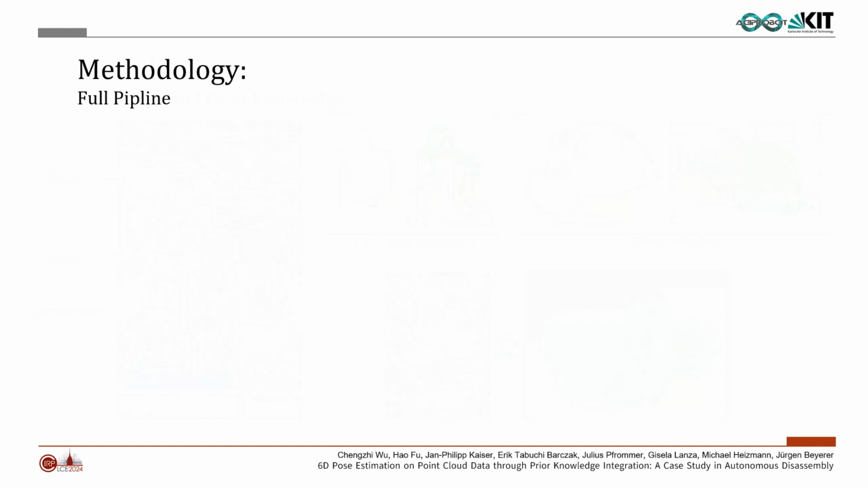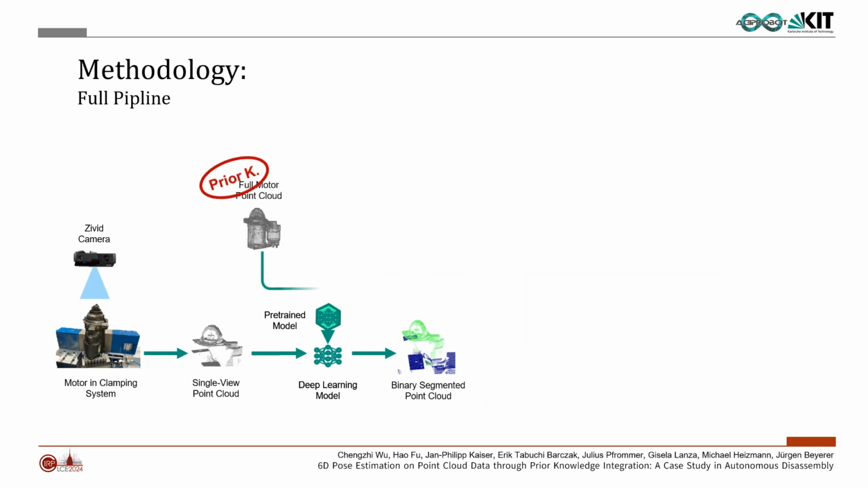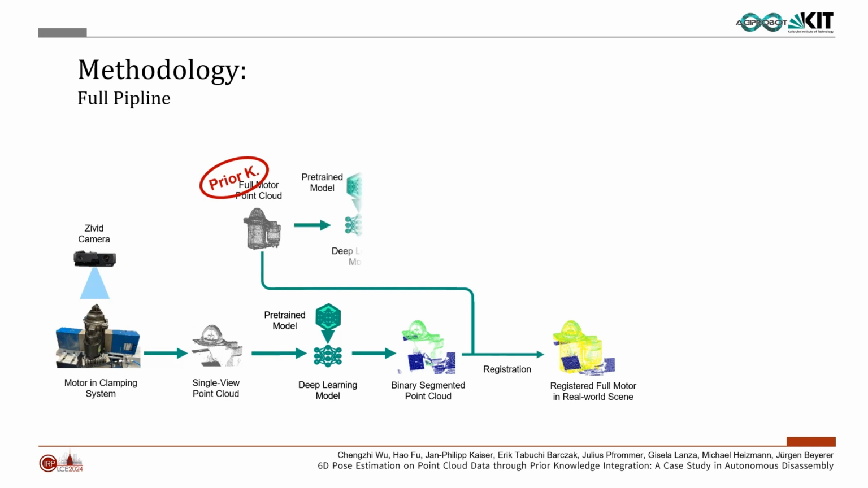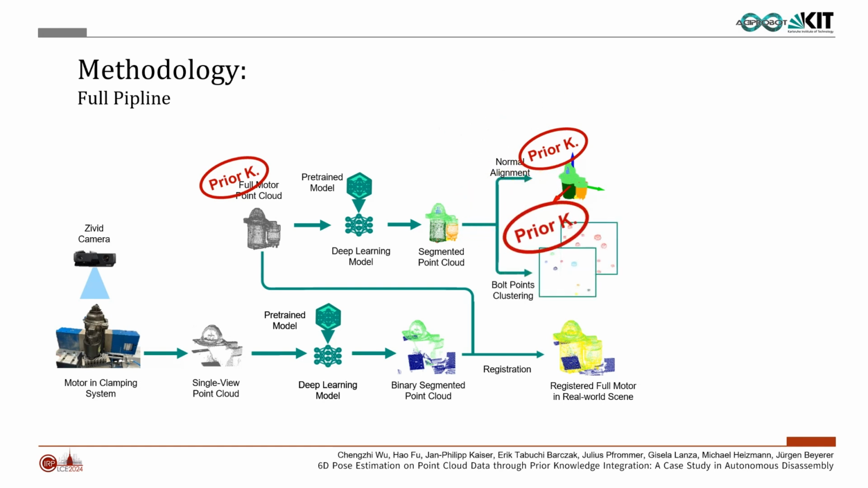As illustrated in this figure, our full pipeline consists of 5 stages. Binary segmentation on real-world scene point cloud. Registration between 2 point clouds. Part segmentation on the extra input of full motor point cloud. Normal alignment for bolt orientation. And bolt point clustering for bolt position.